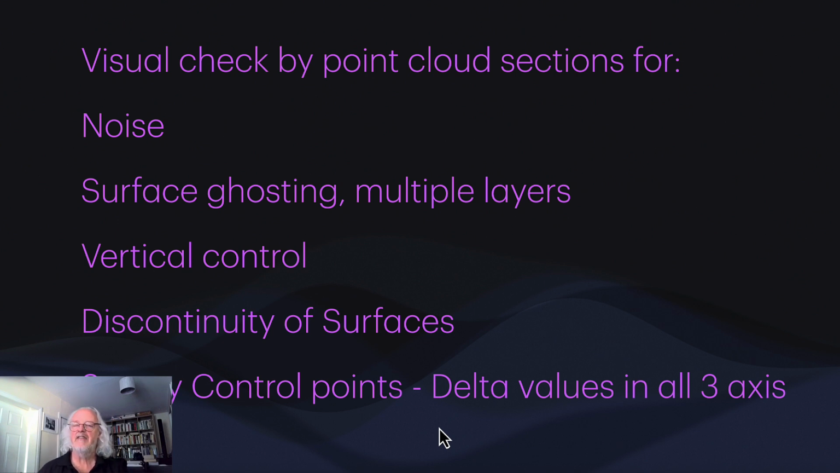I particularly always look at the vertical control, especially when you're working outside, because inside you've got floors and things. Outside it's really difficult sometimes to get a plane which is a true plane that's level. Very few things are absolutely flat outside. You'll get discontinuity of surfaces, so lines will suddenly break halfway through, or particularly you'll see this as you're shooting up vertically, things become pretty obvious that you've got a collimation error.